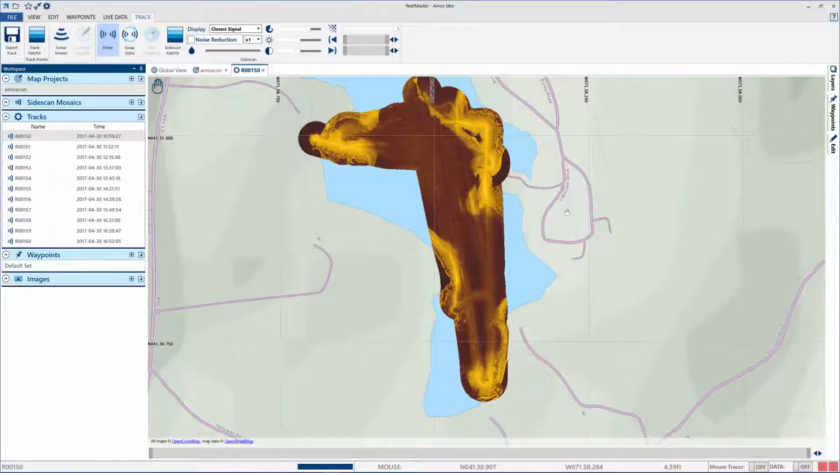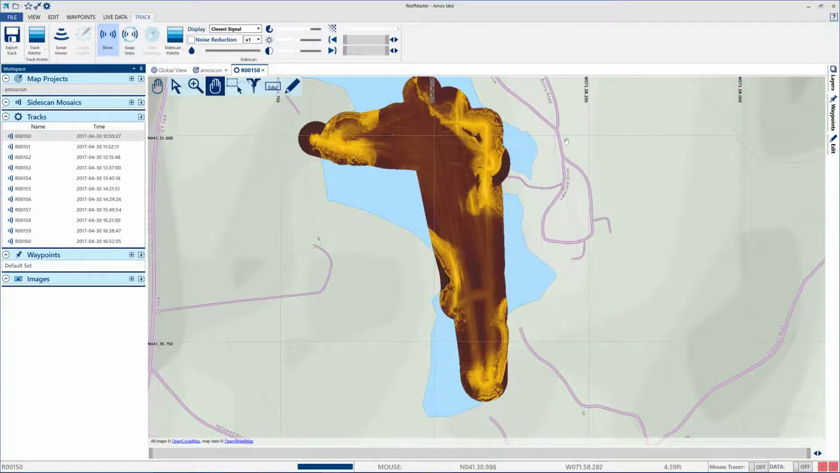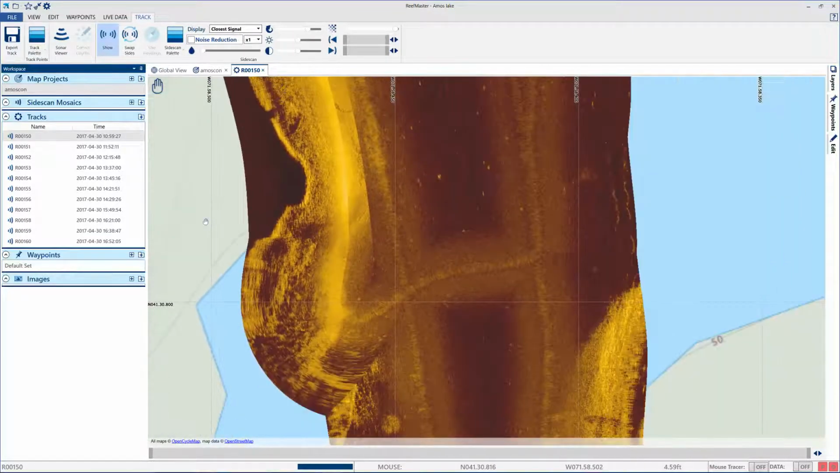Wow, look at that. So, in the past, some of these videos we've done have been pretty squiggly boat lines all over the place, and I told you guys, just ignore that side imaging, not a big deal. Fish it as you use it. But look what happens whenever you drive straight lines. You get some pretty impressive pictures.